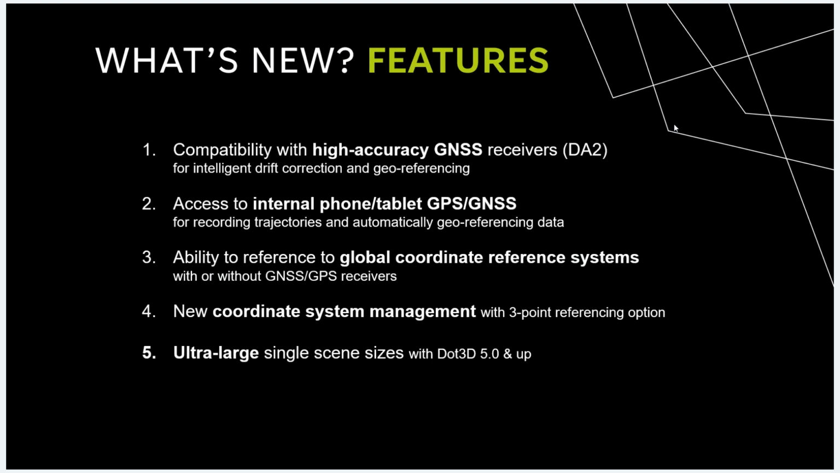Third, we have the ability to reference to global coordinate reference systems. So this certainly ties into the other 2 above. This has been a long requested feature. And we've now added the full lengthy set of global coordinate systems that you can save to directly. So whether you've utilized one of these GNSS technologies listed in item 1 or 2, or you simply have a known latitude, longitude that you're trying to reference to using the traditional coordinate referencing mechanism, that's now available to you across the world.